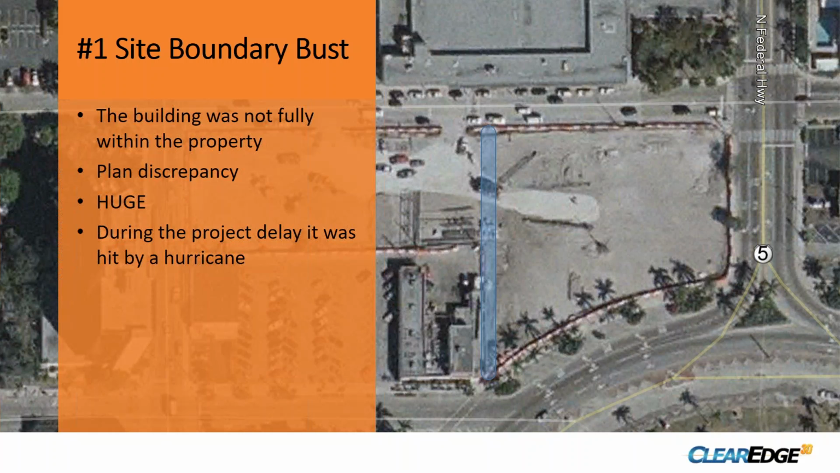The blue markup there represents a utilities easement going through the entire site, and through a series of process difficulties, we'll put it that way, preceding the world of BIM and really CAD usage in this market, as well as really even